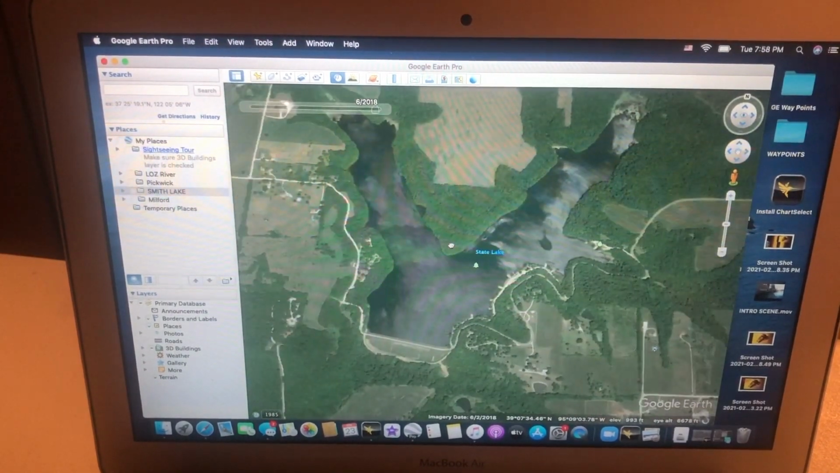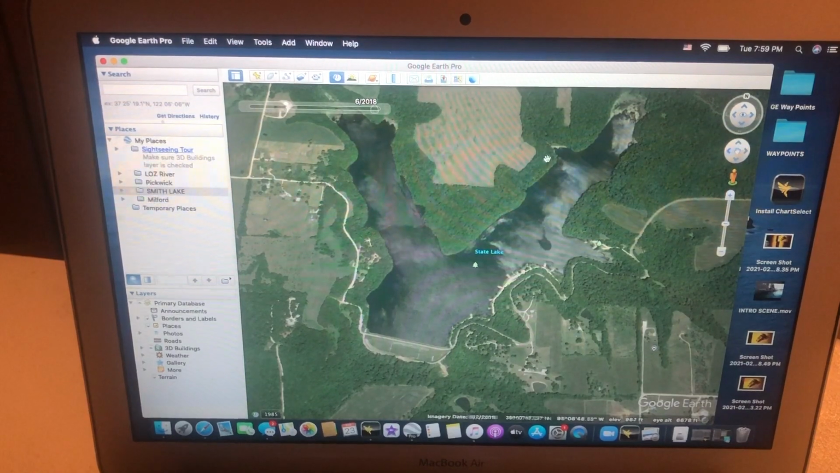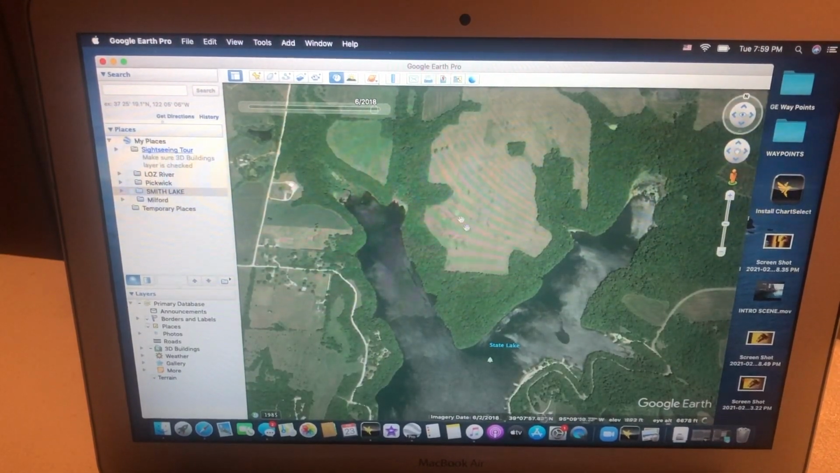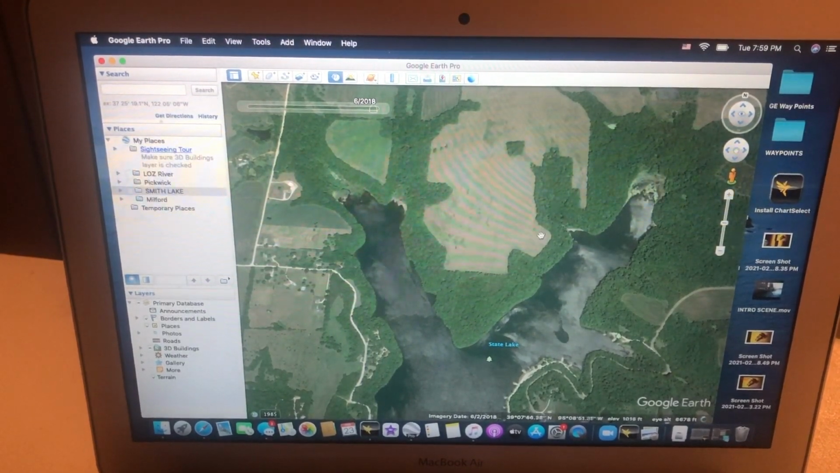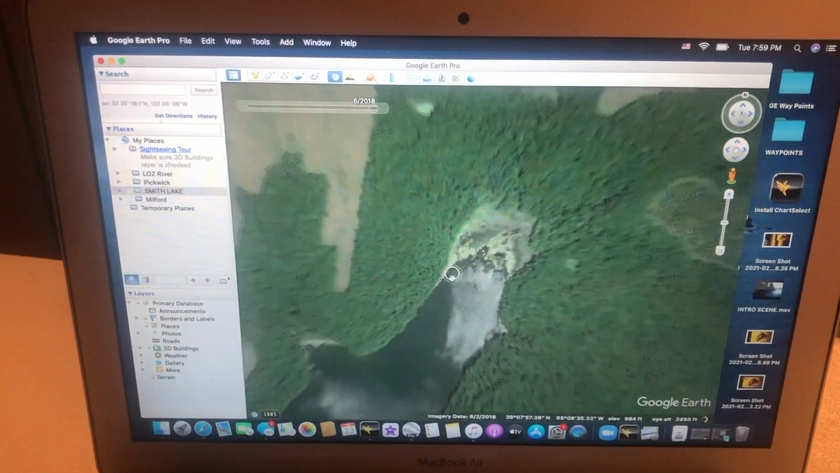So if we zoom in here and go over to the Leavenworth State Lake, already based off of looking at this from a high percentage standpoint, there's a few locations that we can eliminate. There's no roads that go anywhere around this location. There's no reminiscence of roads that could have deteriorated over the past 30 years. Nothing really to speak of.